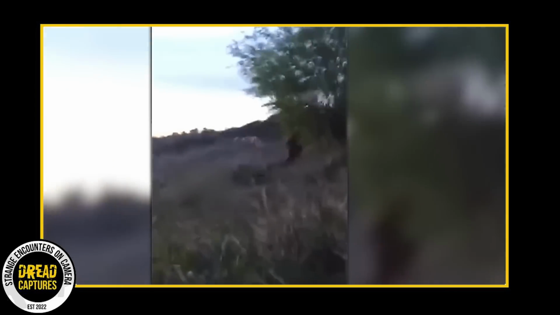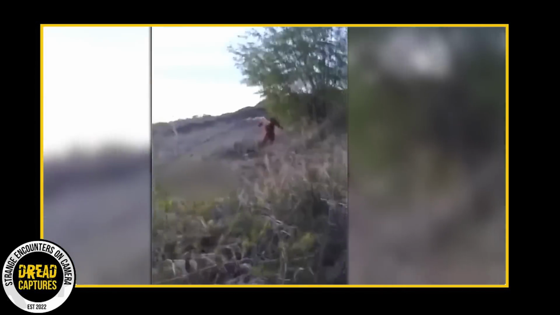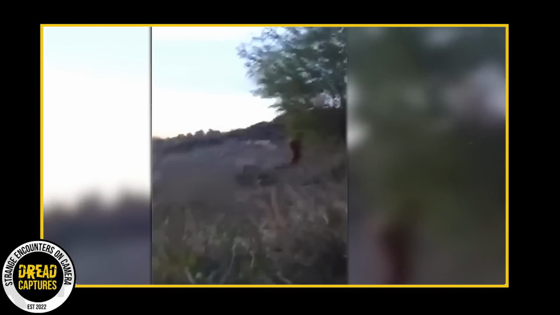to be walking upright with remarkable ease. We know that such a bipedal gait is a characteristic primarily associated with humans, not apes. Moreover, the creature was shrouded in a full coat of brown fur, contributing to its enigmatic presence. We can only guess what brought it to the riverbank. But one thing's clear. It wasn't looking for an audience.